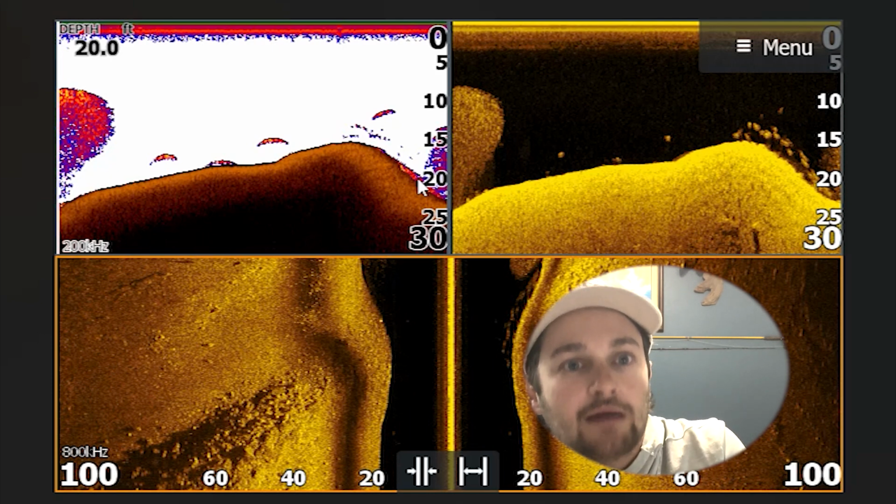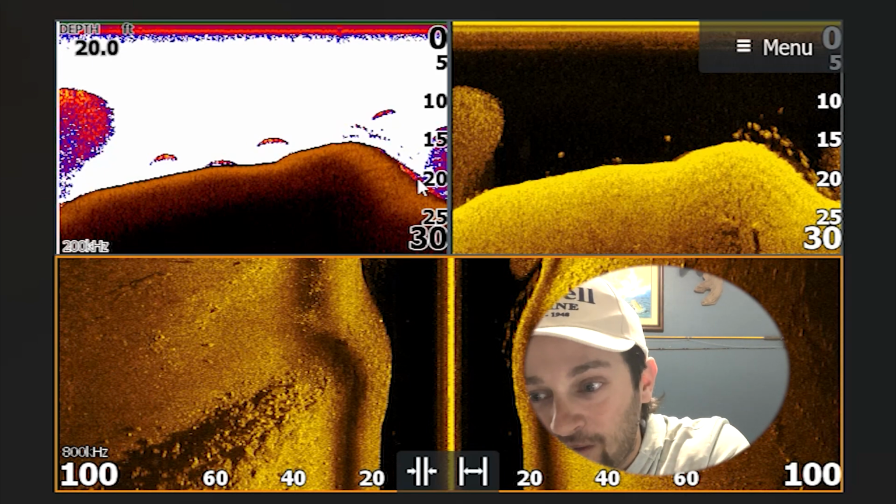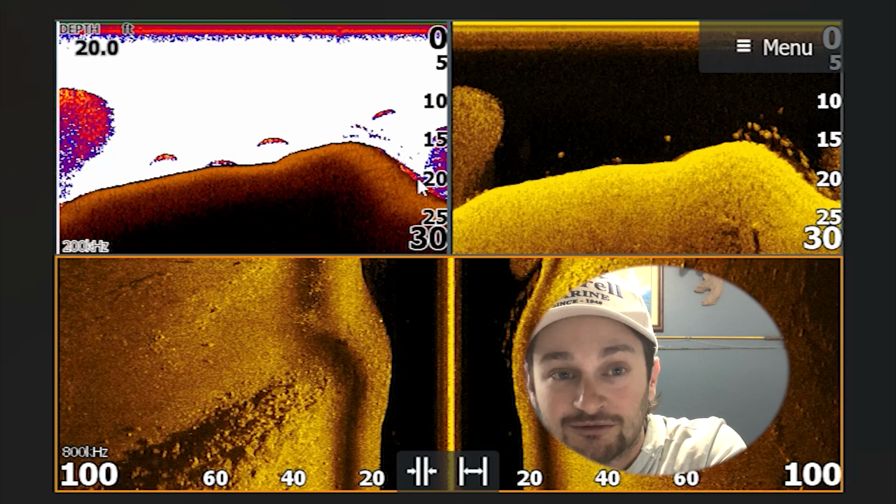But guys, these were white bass. I ended up catching one, but they were white bass. I could kind of tell they were on the live scope. But initially, when I saw it like this, I was like, ding! Now, they were good size, as you can tell.